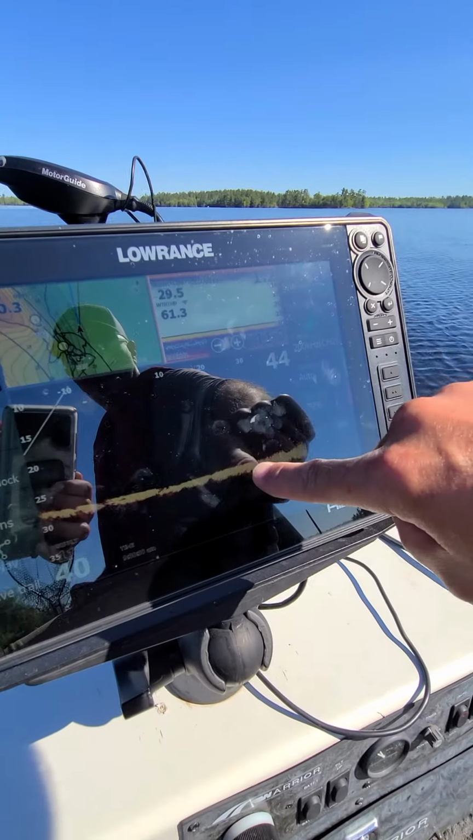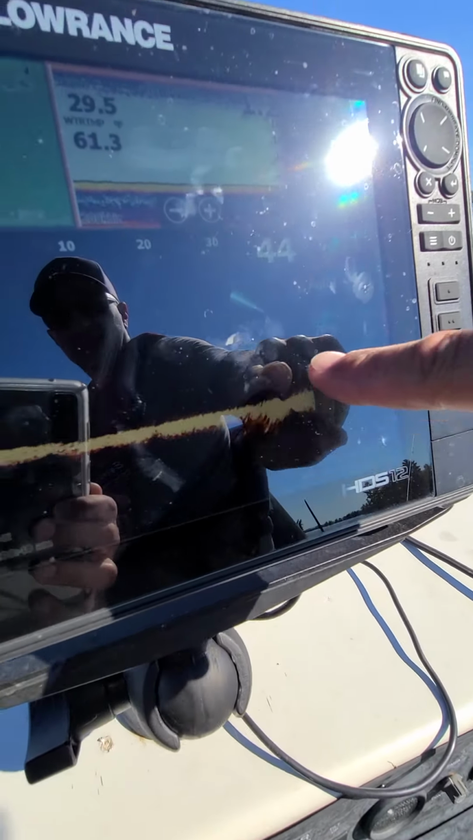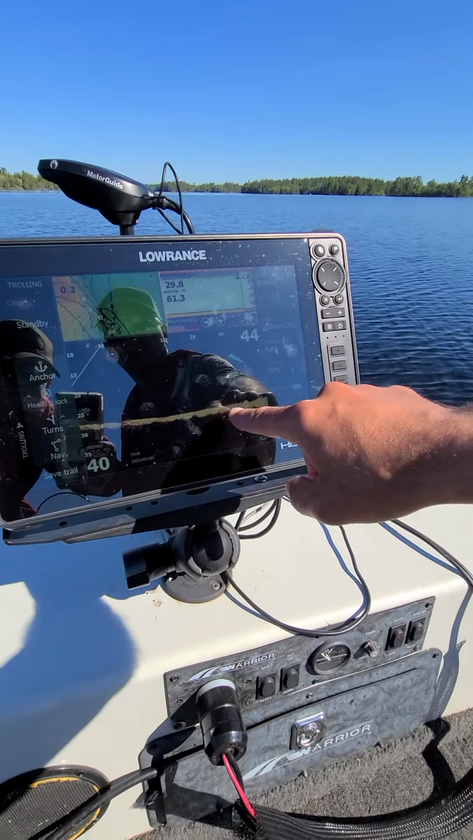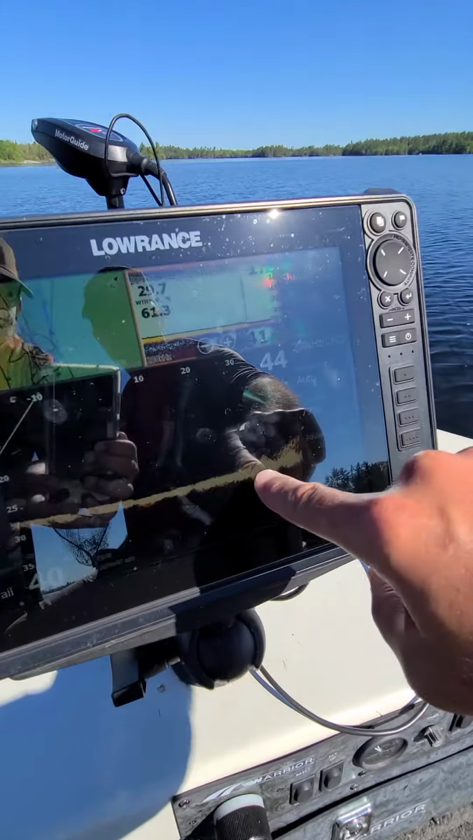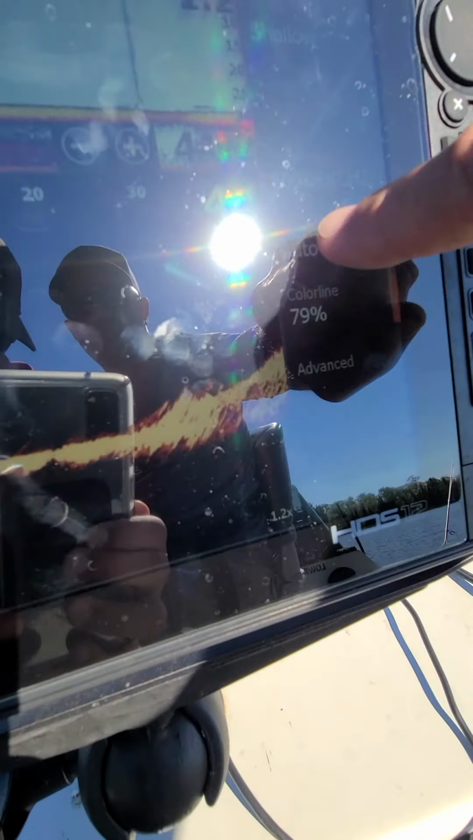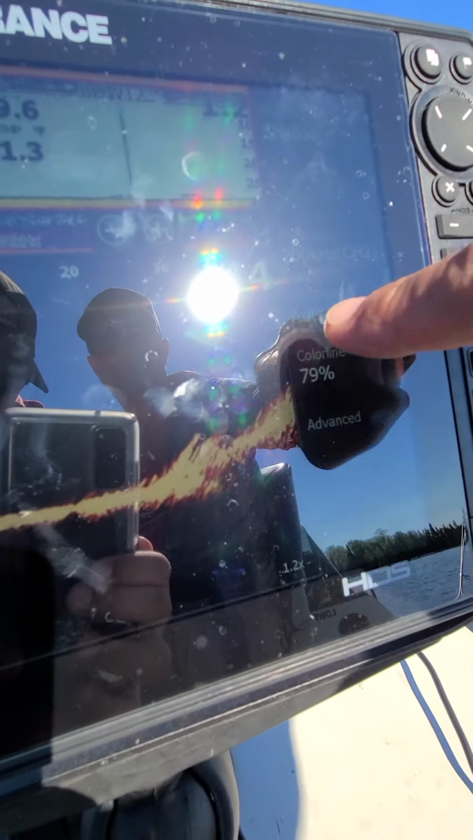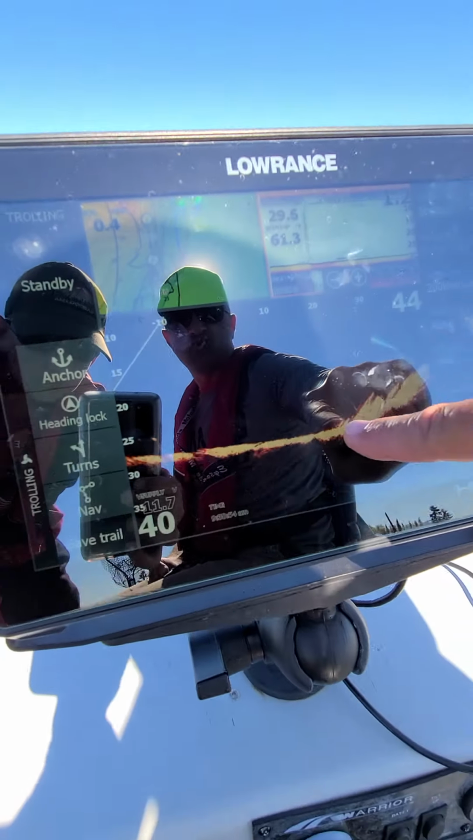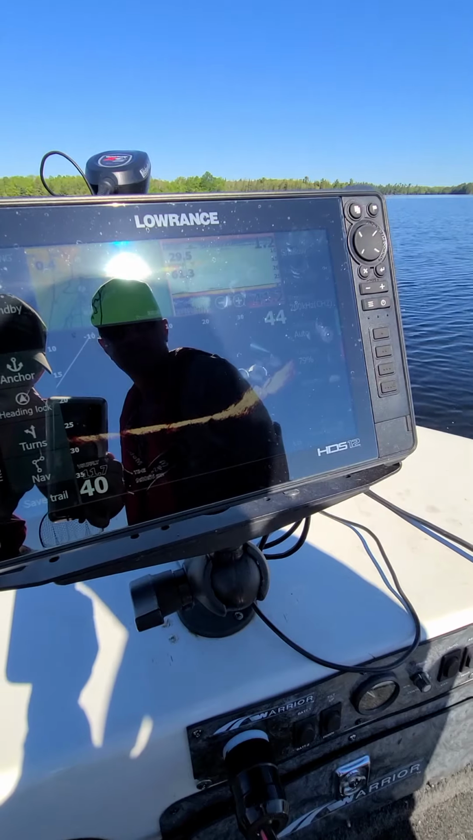Oh, you can see a little fish down there. Okay, that's kind of interesting. But what we really want to do is see where these fish are relating. Oh, there's another few fish. Okay, and you can see we're starting to come right into the drop-off. So maybe these fish are relating right to the edge of that drop-off.